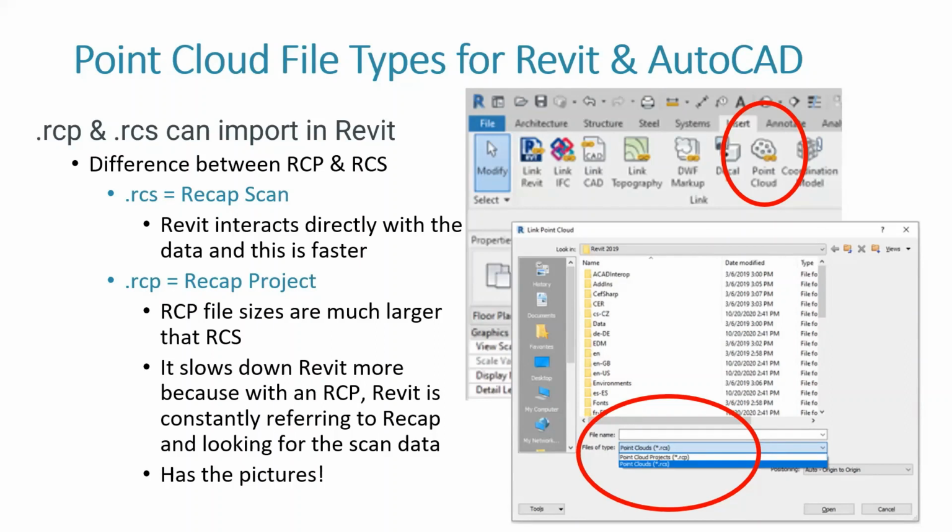but it requires the use of a support folder where it stores all the data that it's actually going to use. For this reason, when you want to use a scan file in Revit, using an RCS, you'll have a direct line of communication with that file. So that way it's able to refresh a lot quicker when you move the viewer.